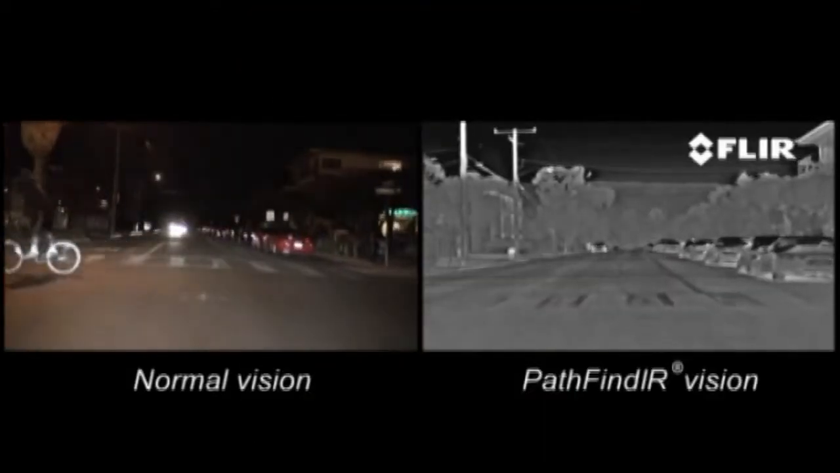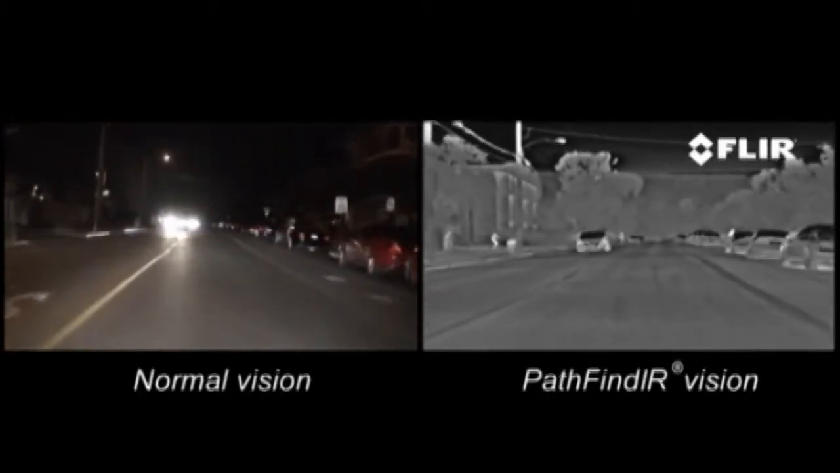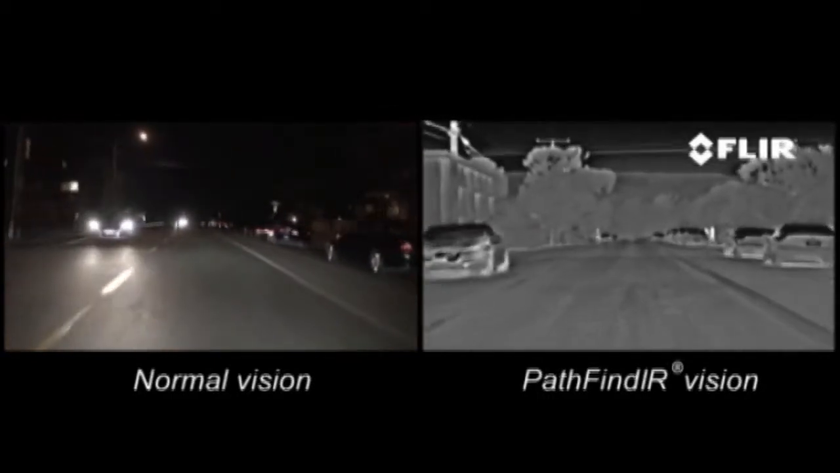Equip your vehicle with the power of thermal imaging, install the Pathfinder, see up to 5 times further than with headlights, and drive safer at night.